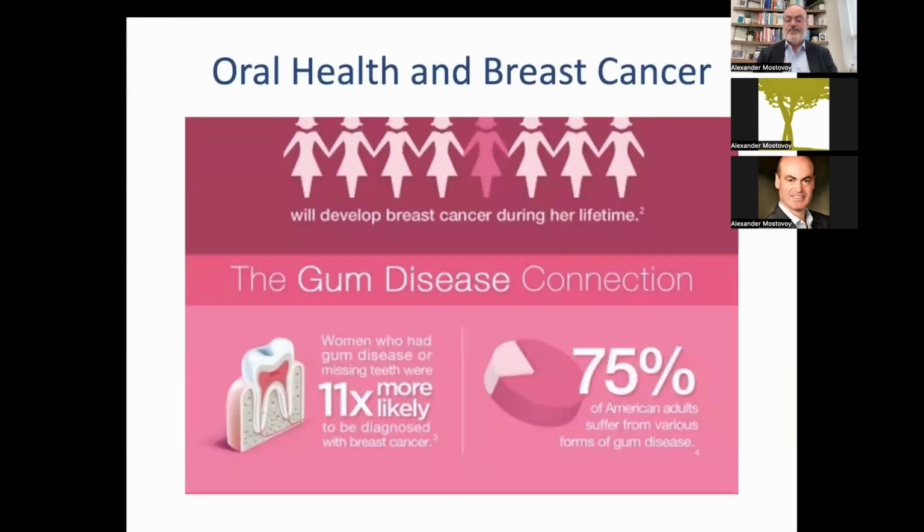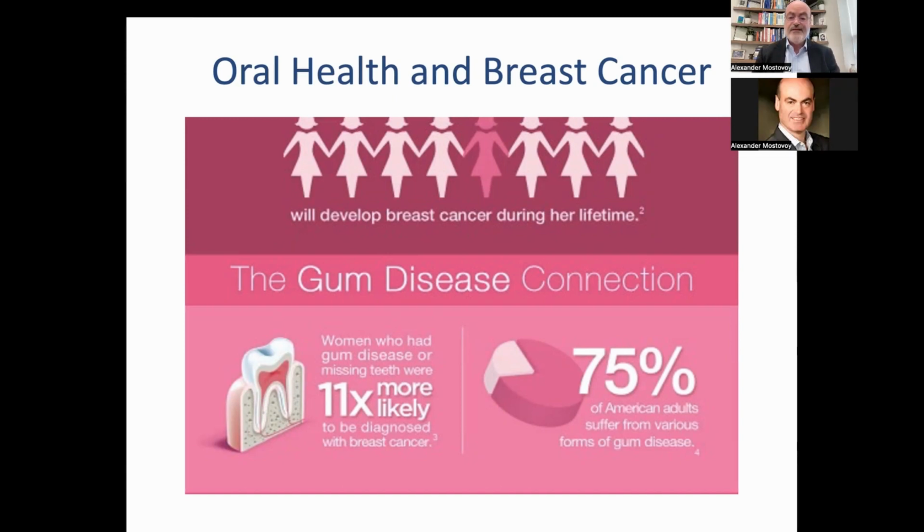Here is something from the Breast Cancer Foundation, where they have done their studies and published this particular picture, the gum disease connection. Women who had gum disease or missing teeth were 11 times more likely to be diagnosed with breast cancer.